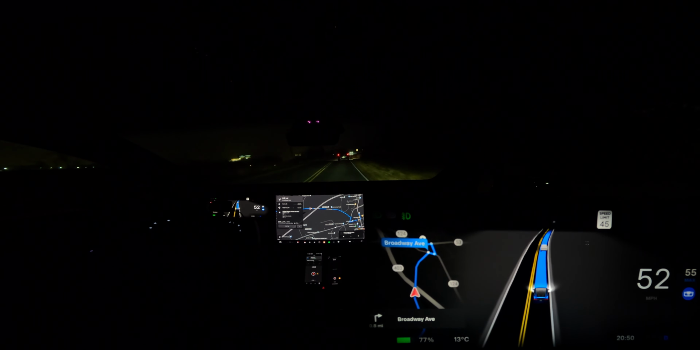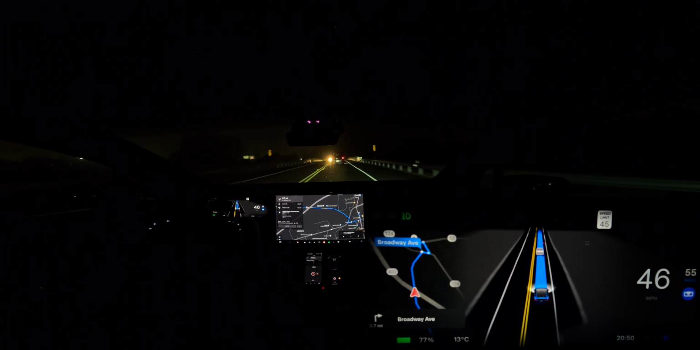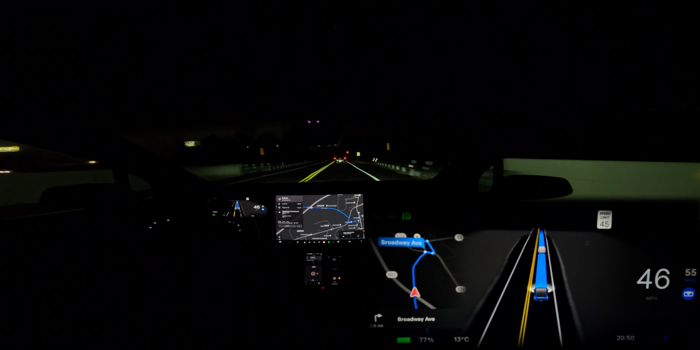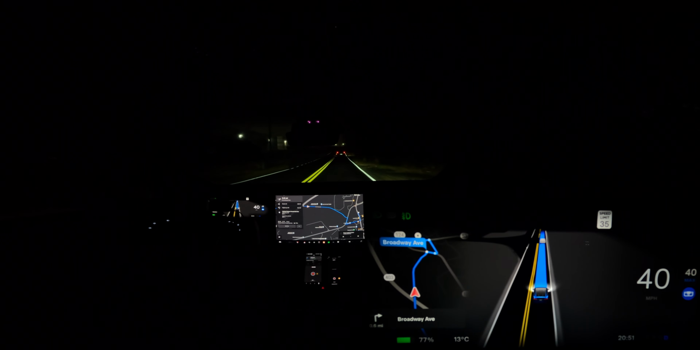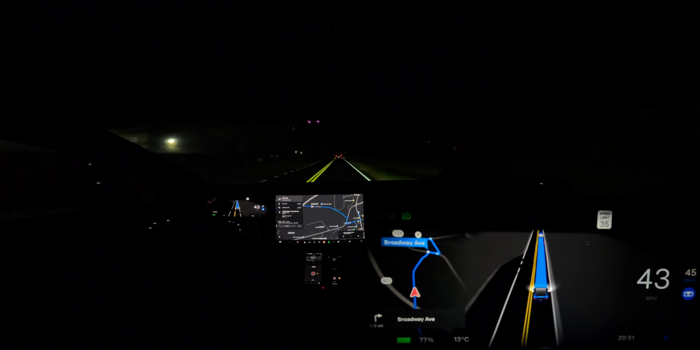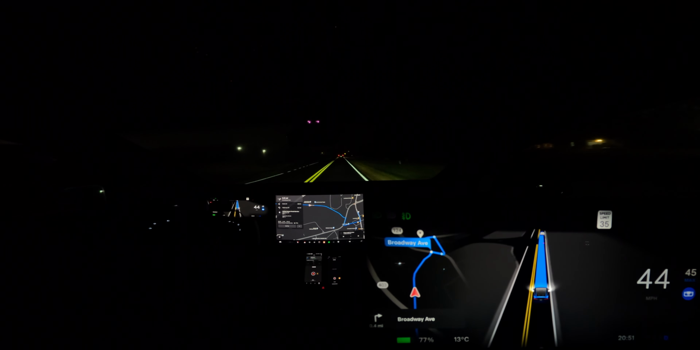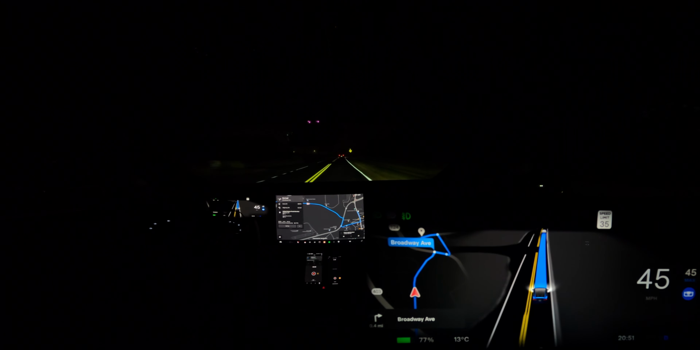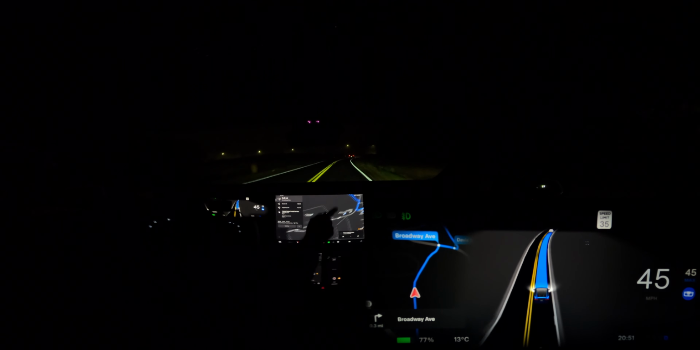And then on the way to the store, I need to buy something, so I'm going to Publix. On the way to the store, I will actually use the road that goes in parallel here to the interstate. And I want to see if the lane drifting is happening in the dark. So for a little bit I will drive manually, but then I will switch over back to self-driving.